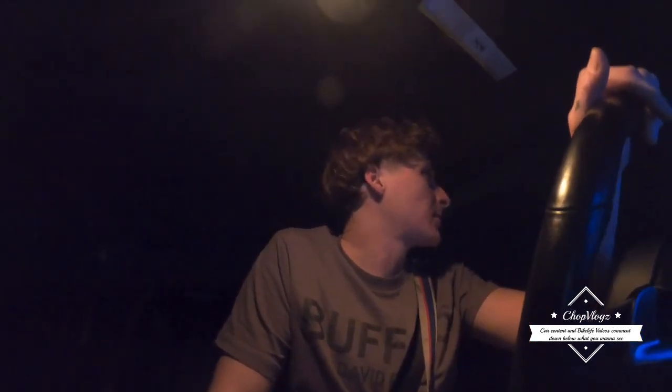If I end up keeping this, my plan is basically to Hellcat swap it and go from there. I want to Hellcat swap it and then probably keep that for a while and then work my way up to maybe a Trackhawk or something, because I do like the Jeeps. The Jeeps are pretty cool. I want to get Underground Tuning to tune this for me. Bro, if he tunes this it will sound so good.